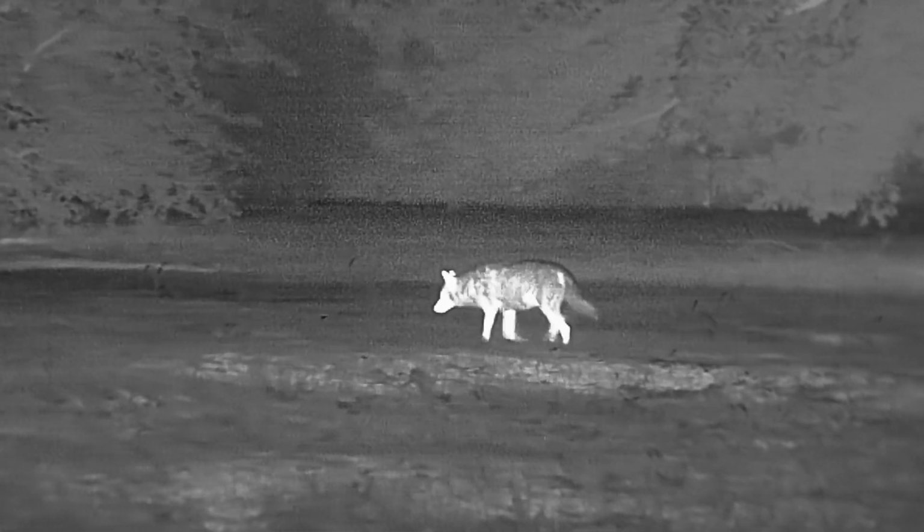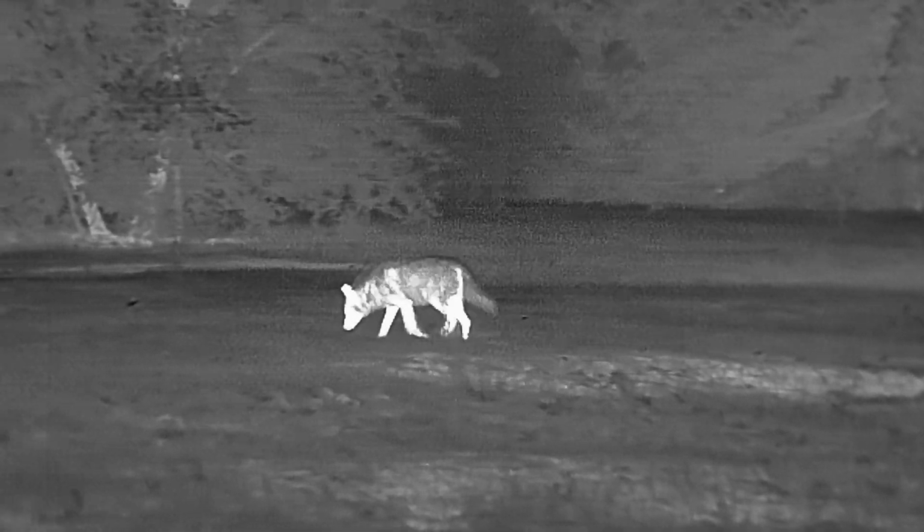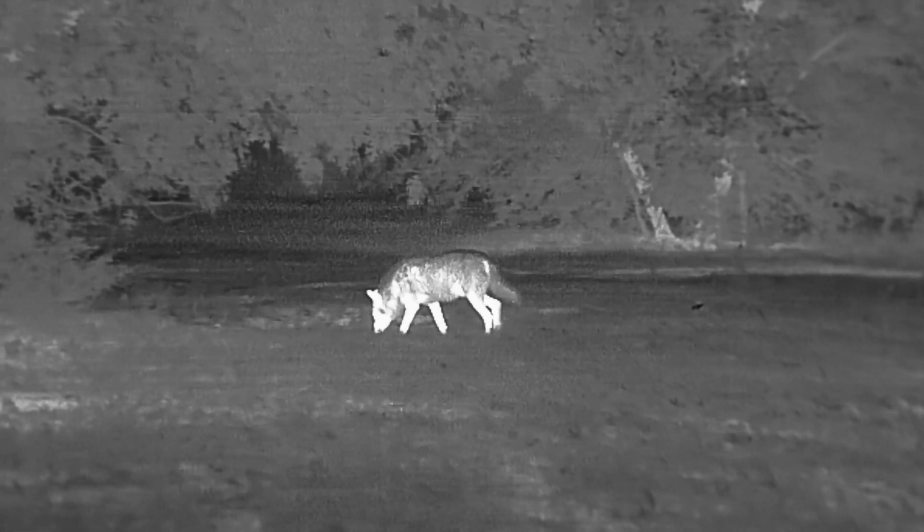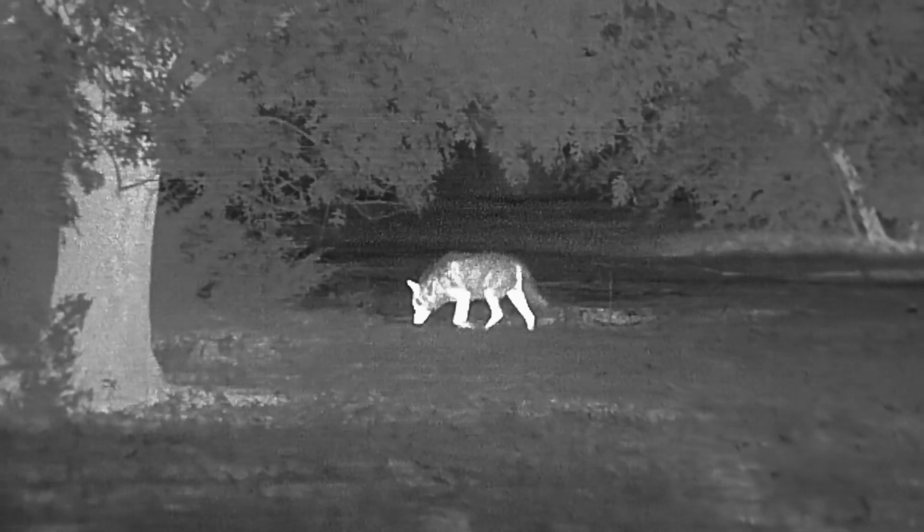It was real dark on this night, and I had animals all around me in this pasture going to and from one spot to another. I really just felt like part of the atmosphere and was enjoying just being able to witness everything that was going on around me at the moment. It was truly amazing.